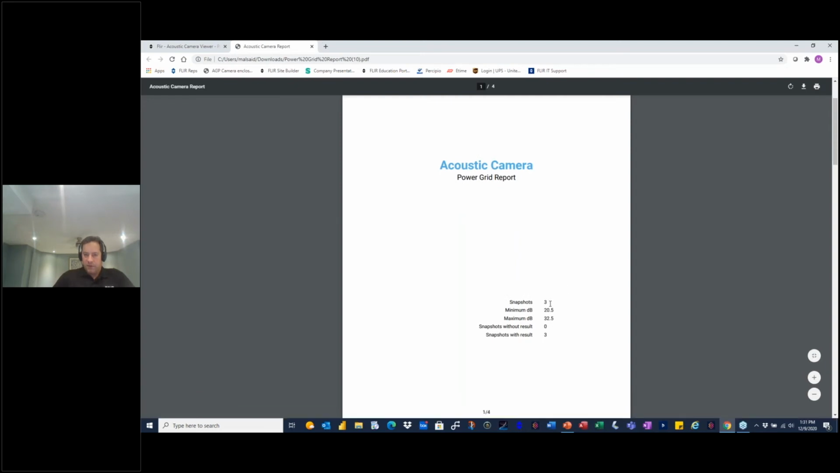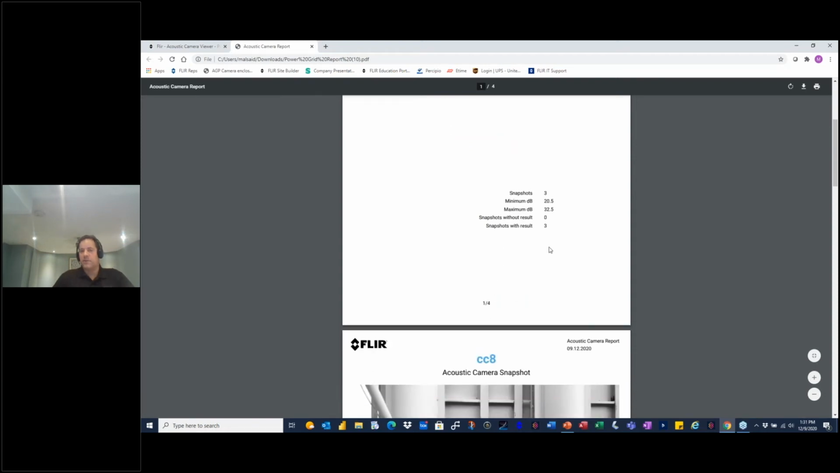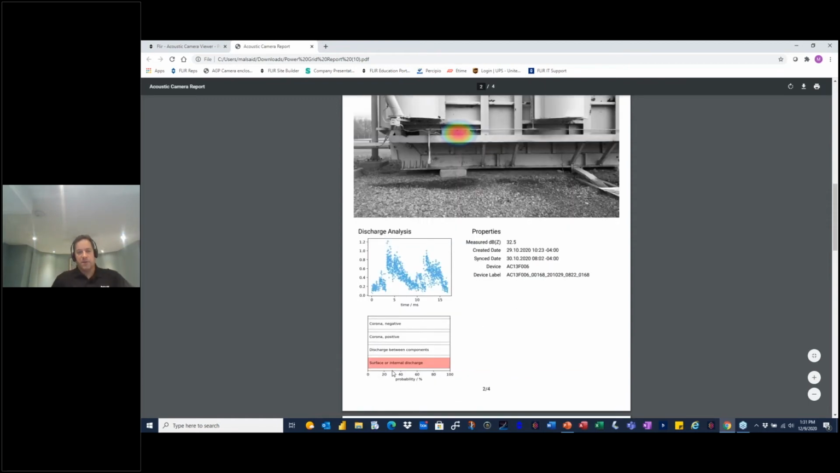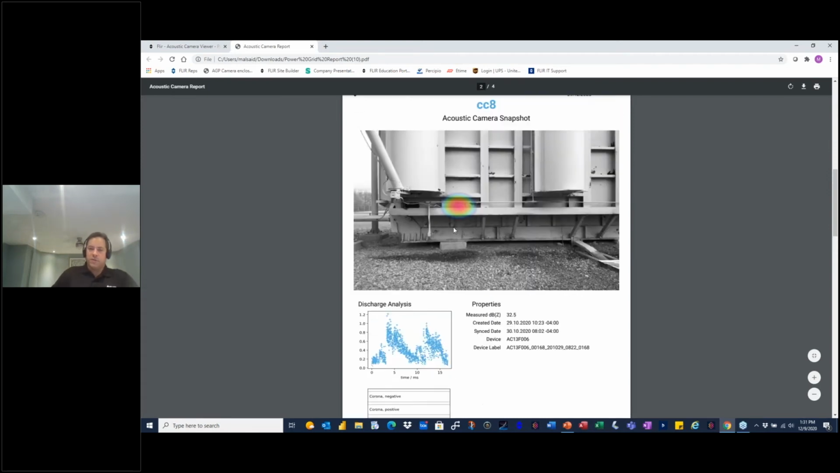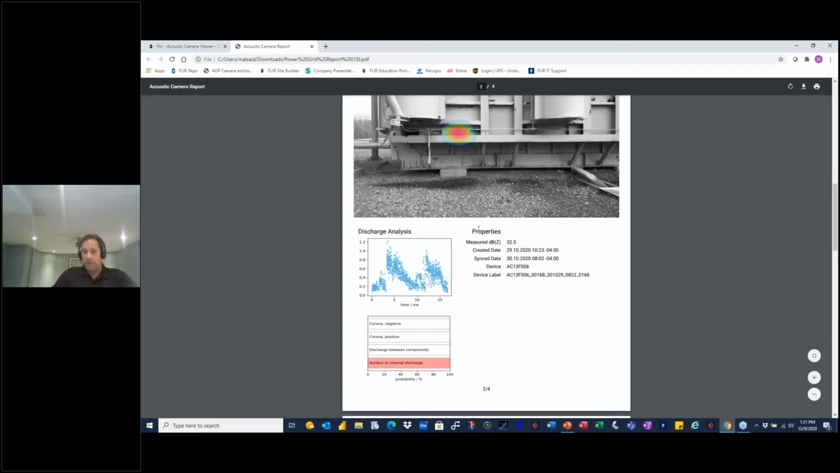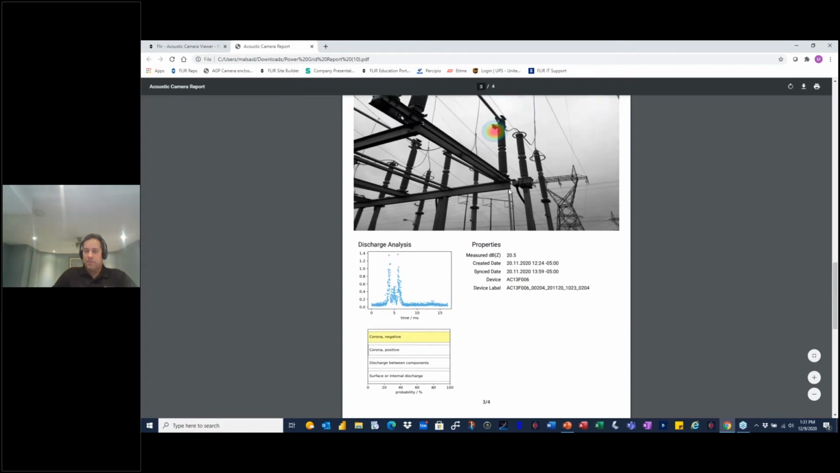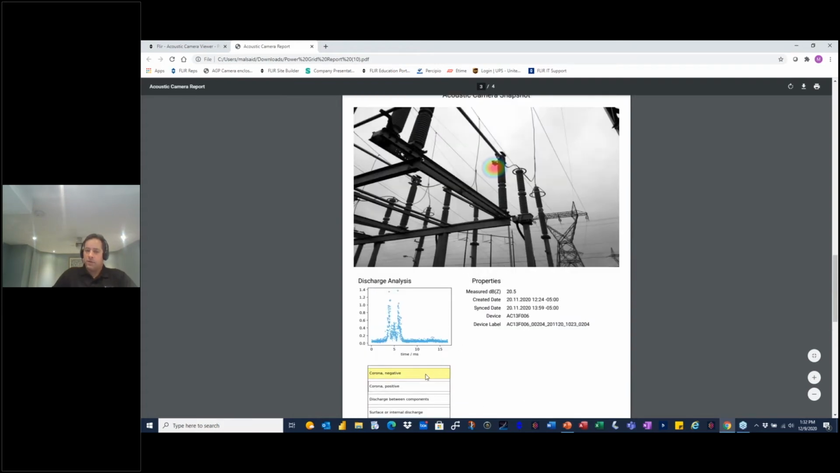Now again, you have the summary on the first page: how many snapshots, and if there was any without result, and some with result. We go to the next page, you have an example from the acoustic camera. It's saying that this is a surface or internal damage. This could be discharge to the equipment. This is a transformer, and there's degradation in the wall. This was a demo done by my agent, and the customer is going to look and see what's causing this problem because they believe there's an issue happening. They didn't even know that this was a problem before, so they were impressed by what was caught by the camera. In this case, it's a partial discharge, and it's showing it's corona negative.